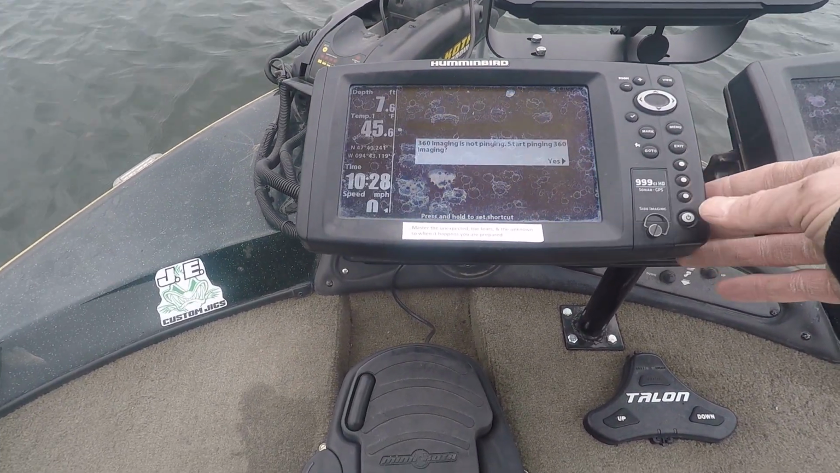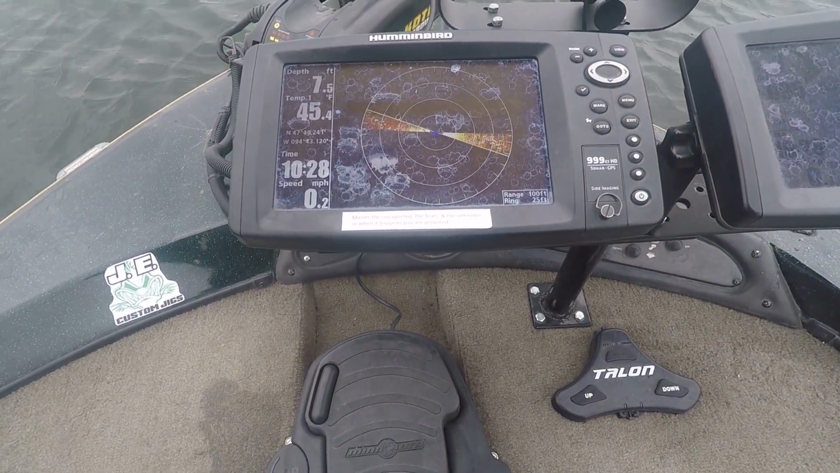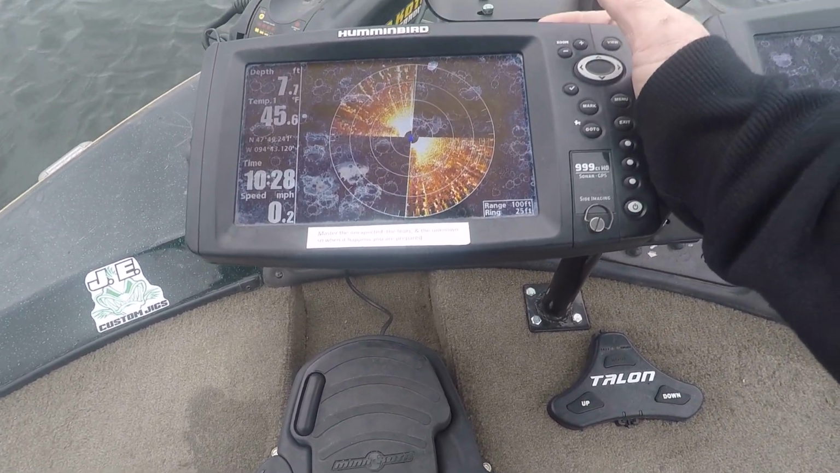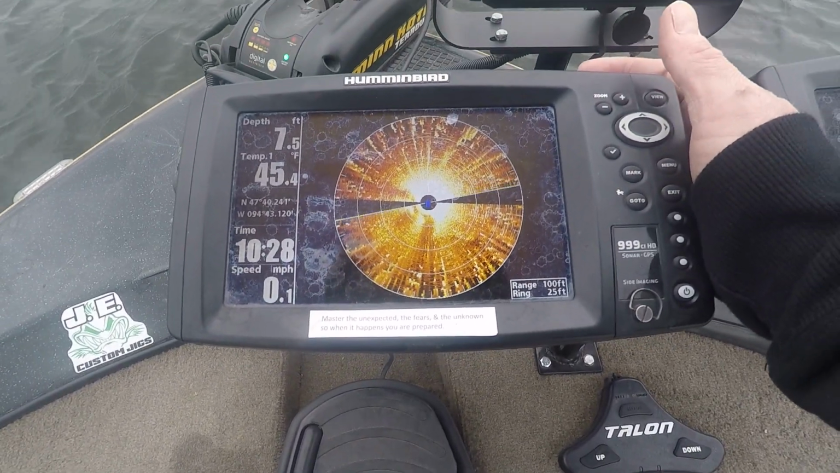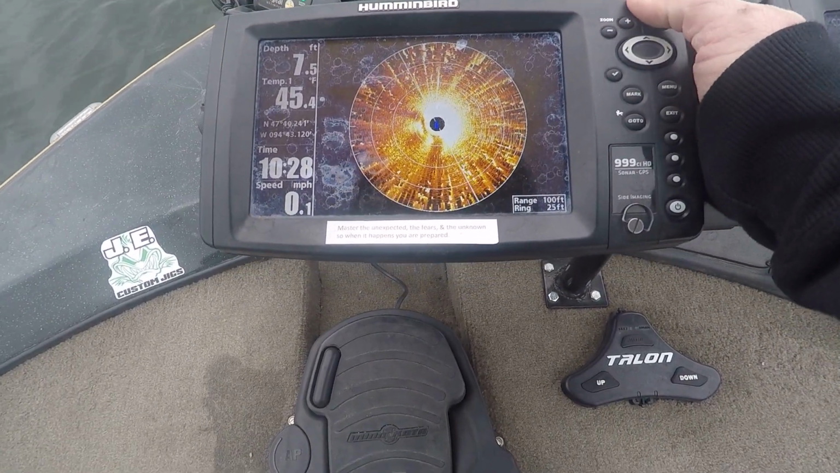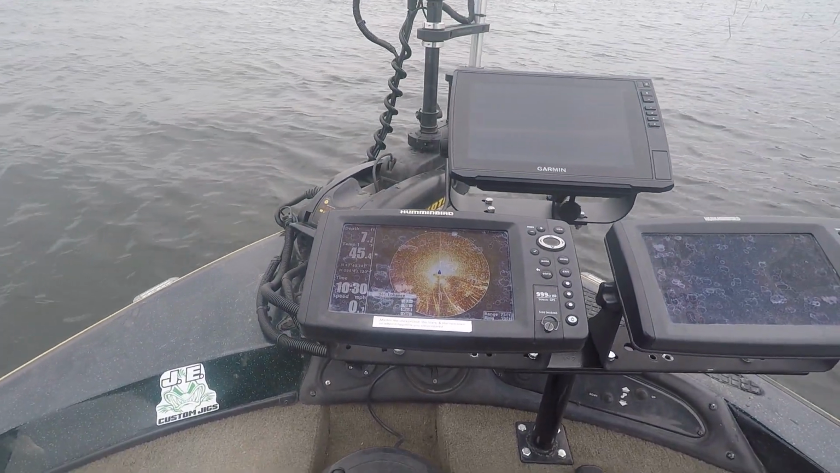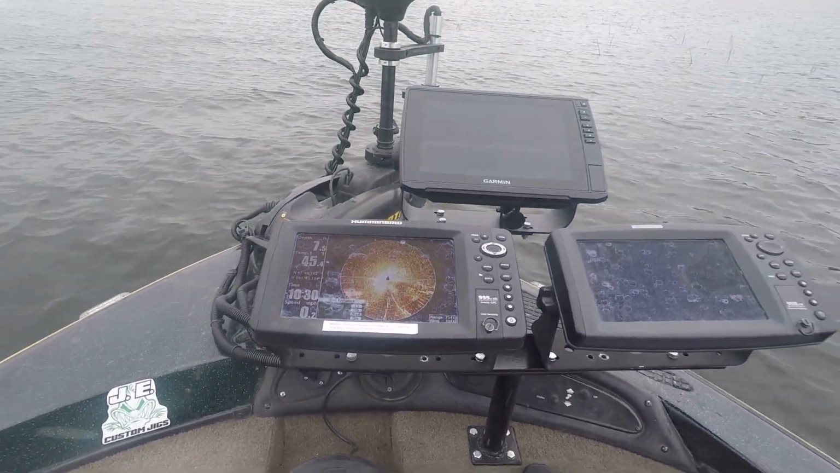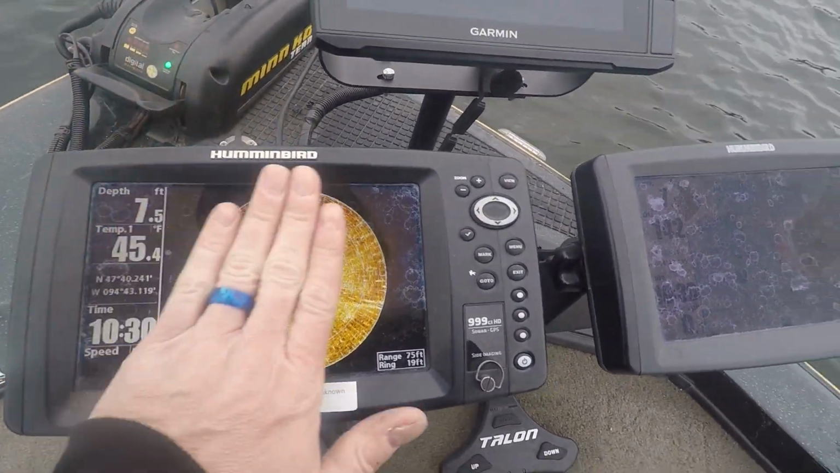It's not pinging, start pinging. Yes, she is. Right now it's set to range 100 feet. There it is there. I got some settings to mess with. We'll have to get by some big rocks to really figure this out. Big rocks, weed lines. Okay. Well, so I got that working.